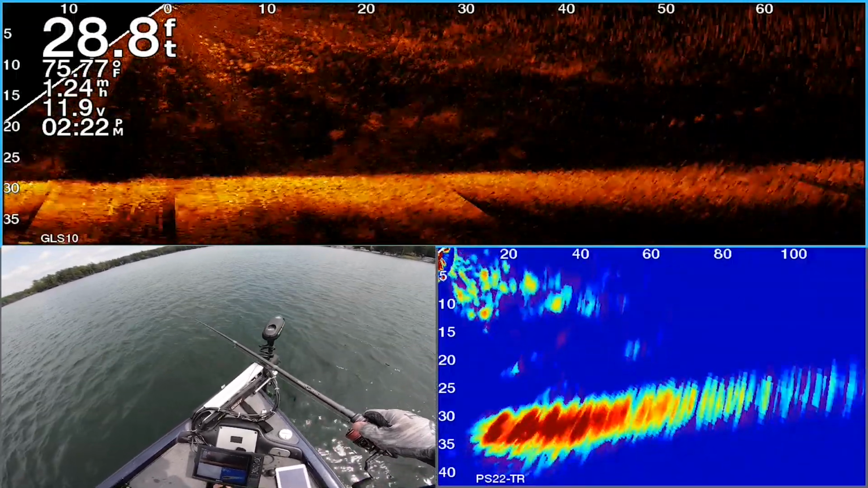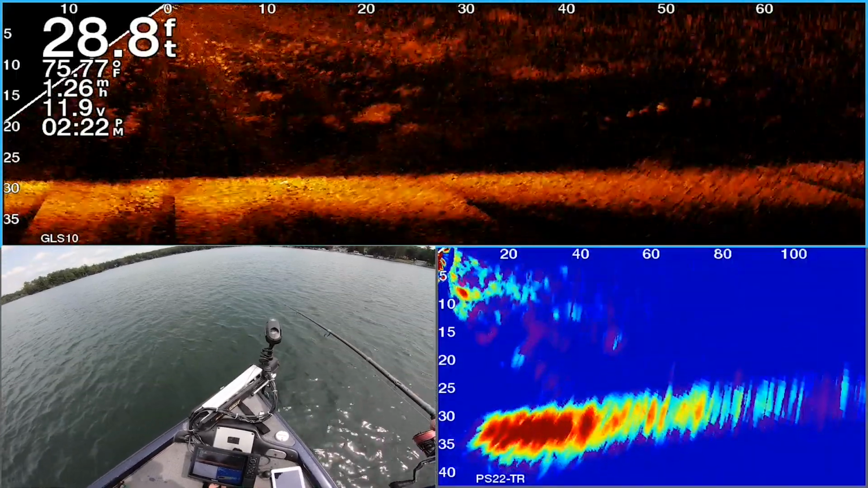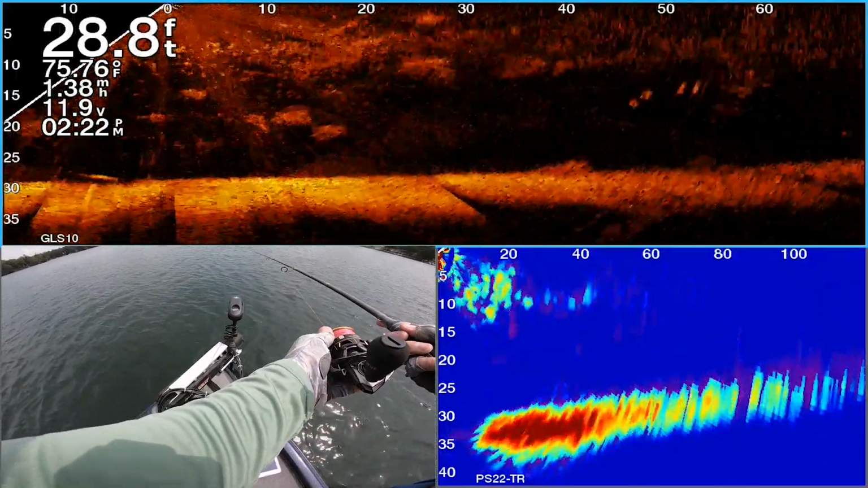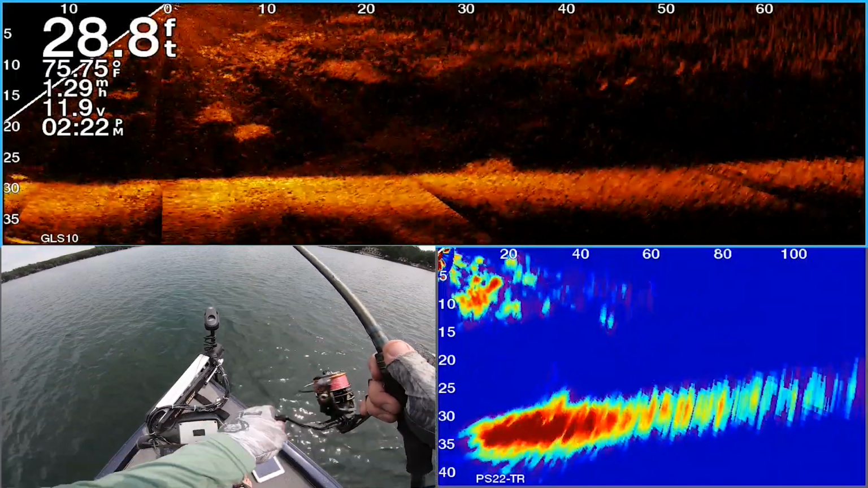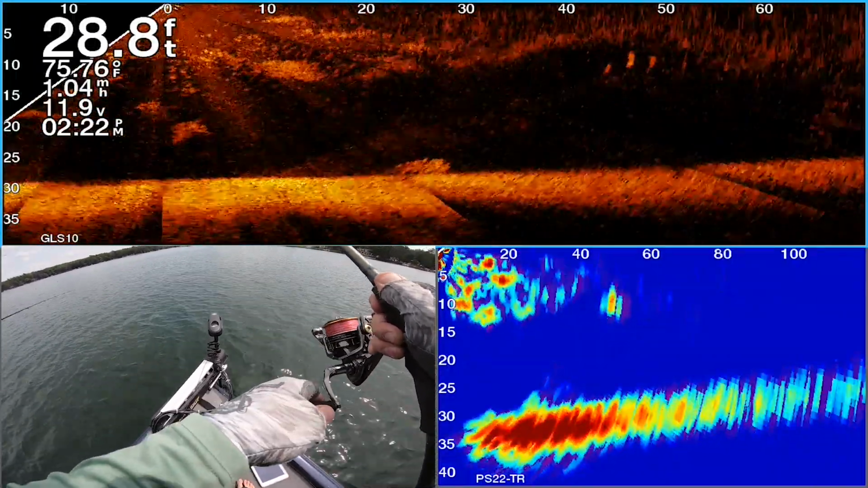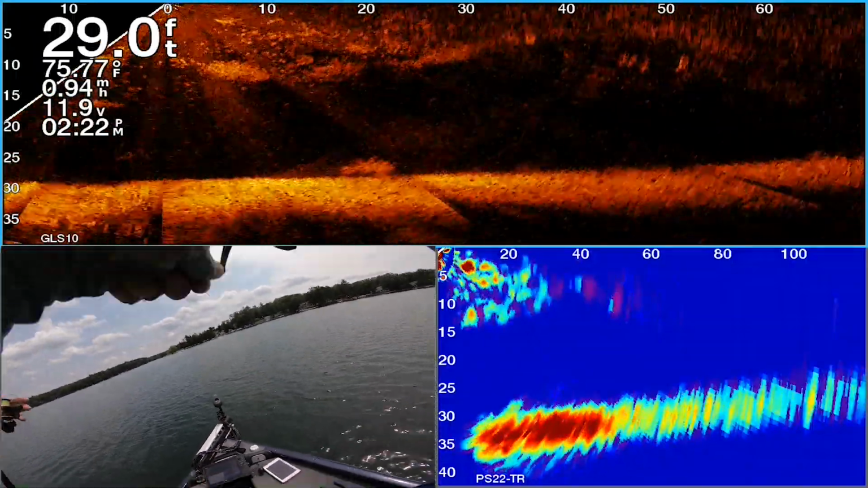I'm on your left side. There's my bait coming down at 50. Fish on my bait. I'm about to get bit. There. Big.